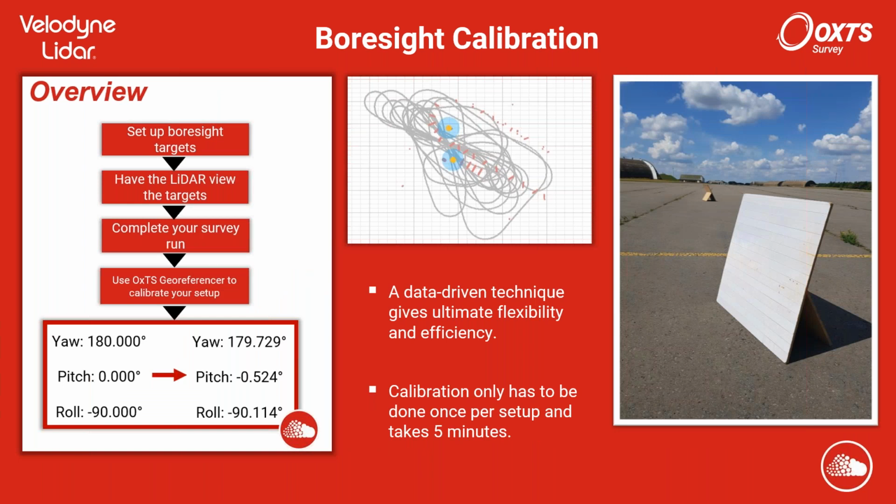So our solution is actually very simple from a practical point of view. We have this solution where you can survey these two targets. These are very simple targets, they are just reflective targets. And this can take 5 minutes. It can be added onto your survey, start or finish, or separately. You simply let our software do the work. You just tell the software where the targets are, and it will work out the calibrated setup angle.